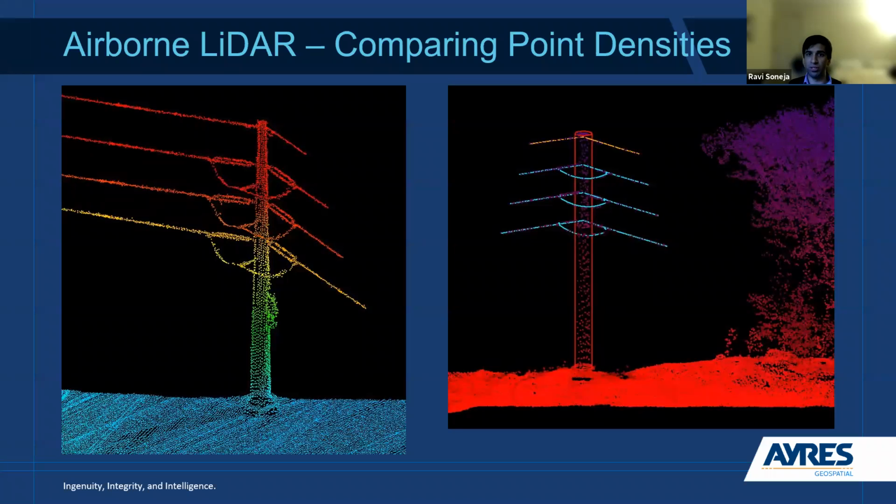And then before we talk about feature extraction and LiDAR classification here, I do want to briefly touch on comparing airborne LiDAR point densities. So I'll just jump right into it here. The image on the left of the screen there, that is a dead-end structure. These are not structures from the same project, but they are both dead-end structures collected from airborne platforms.